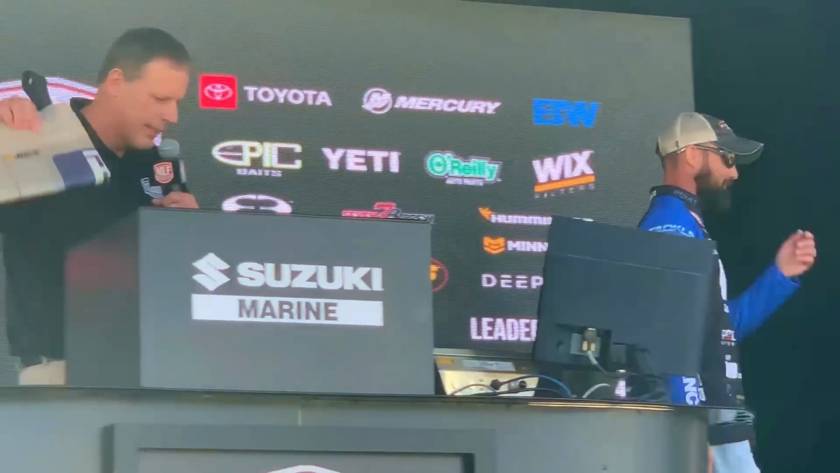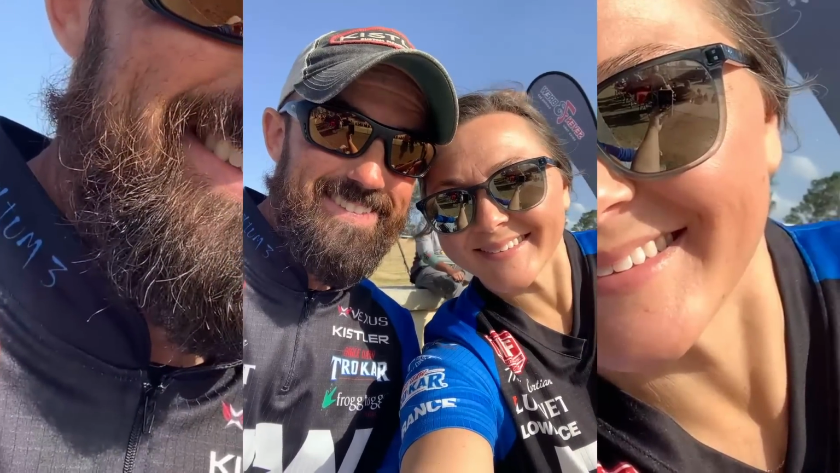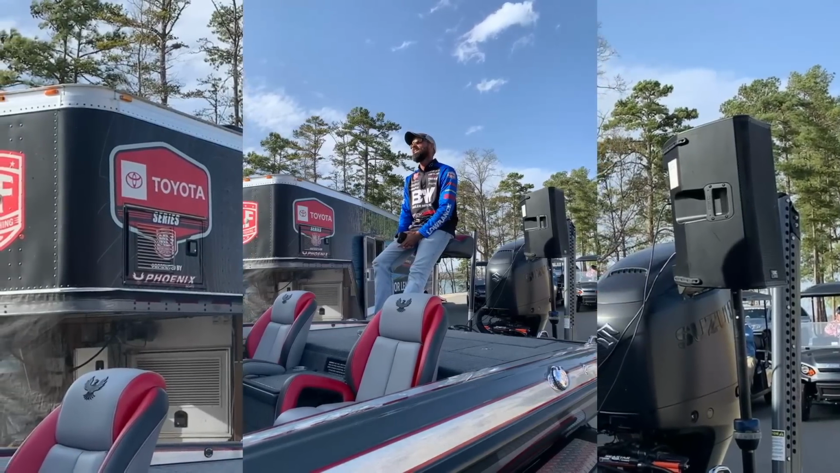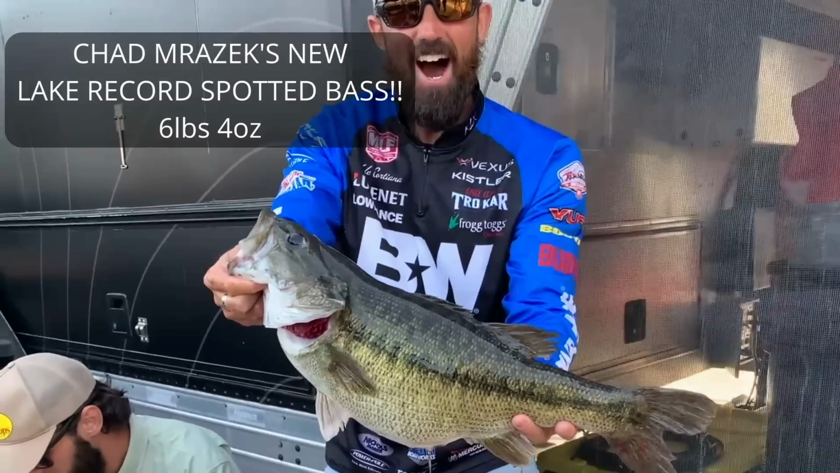Love it, man. Hey, it is payday for Kyle Cordiana. Sunday 1, 12 pounds 14. Opener in the tackle warehouse out there now. We're looking at a potential